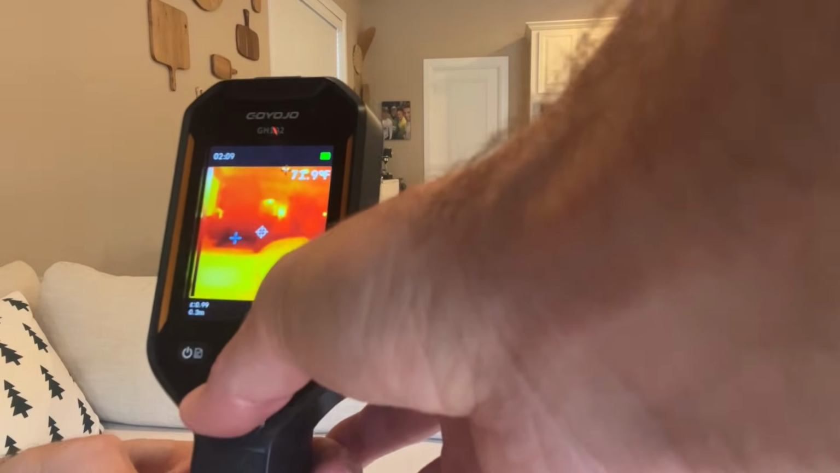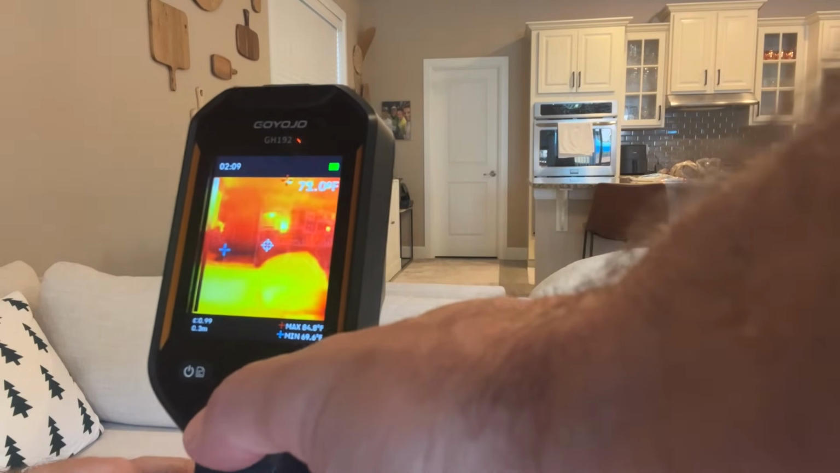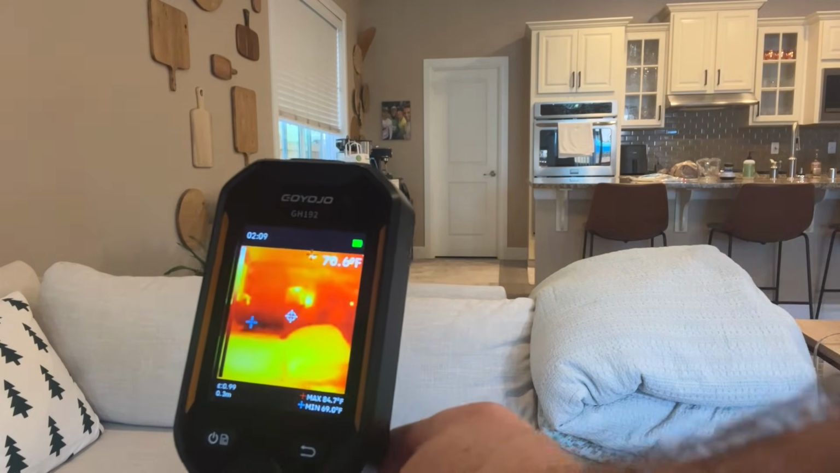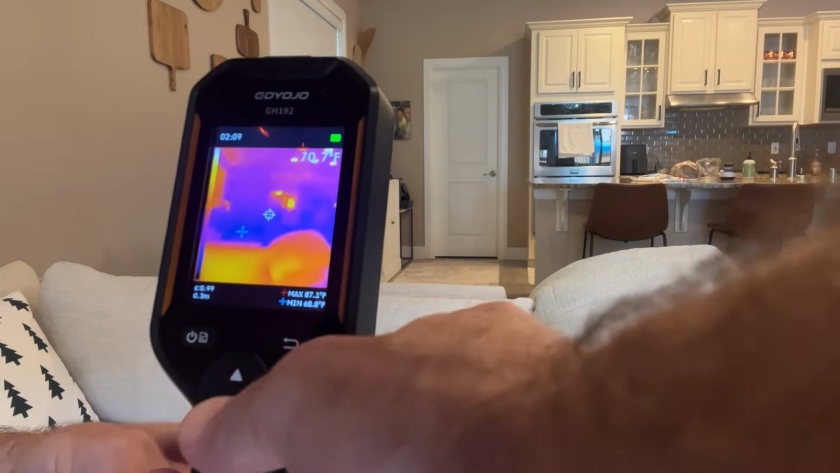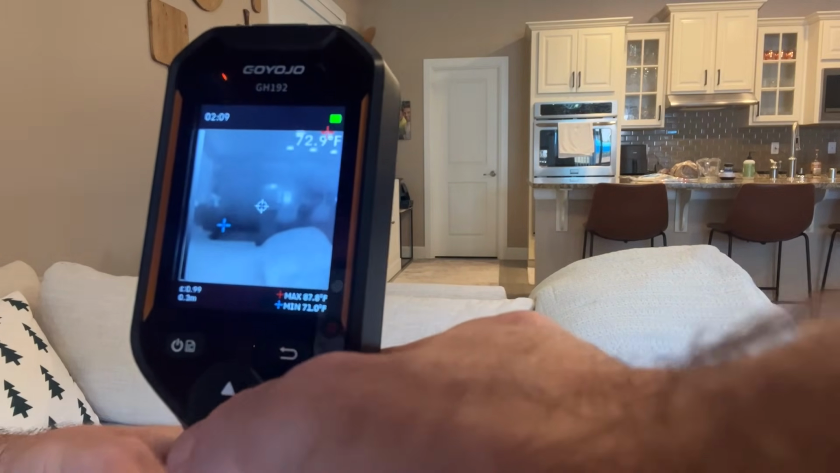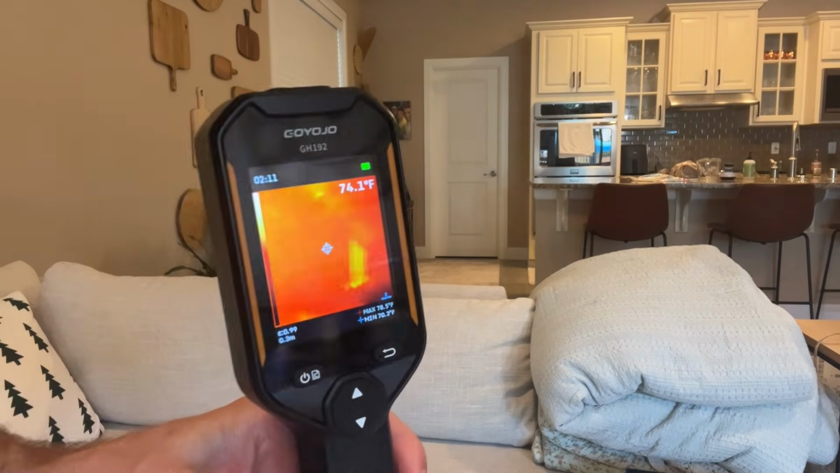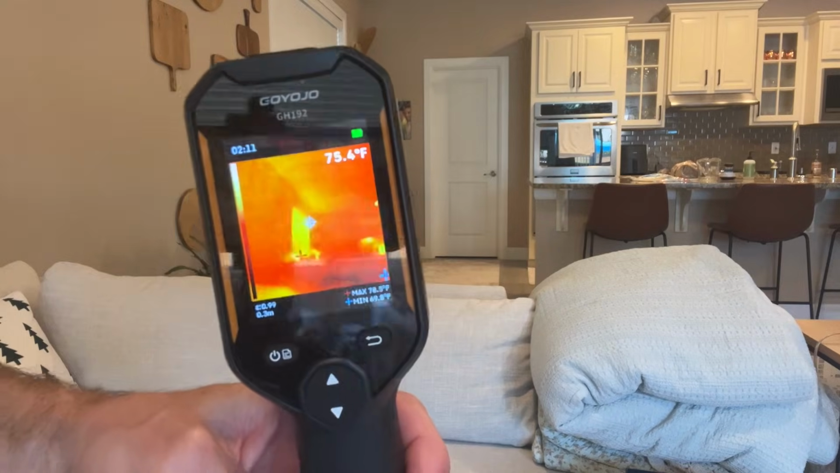Let's start with the right here. I'm going to hit the up button to show you the run through of that. So there's different vibes. There's fusion, visible light, and we're back to thermal imaging. So that's the 3 options if you hit the up. Then you got your color palette down here. You hit the bottom. So I got iron red there, rainbow, white hot, hot spot, black hot, red hot, and we're back to fusion. And you can sort of see as I'm looking around the room, you can see the different color temperatures from just the different objects in the room right here.